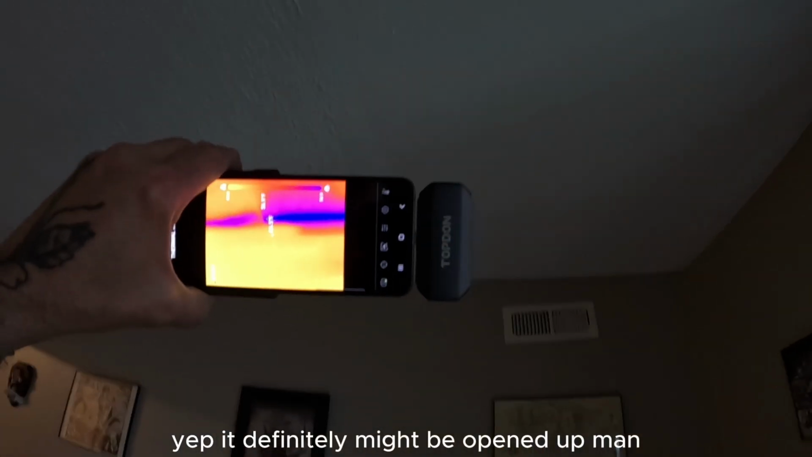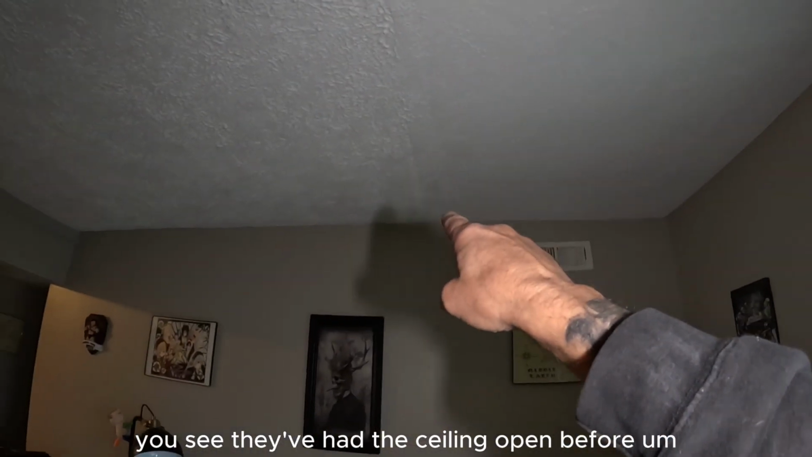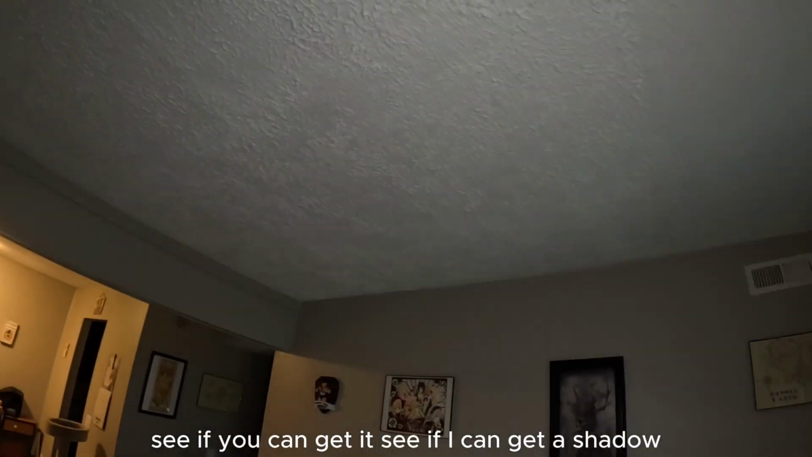So yep, it's definitely gonna have to be opened up, man. You see if they've had the ceiling open before. The ceiling, they didn't even install it properly. This is all down. This is definitely all going to be tore out. See if I can get a shadow.